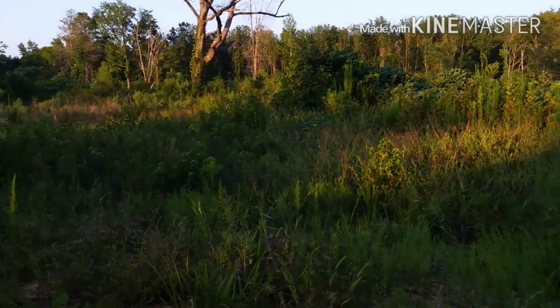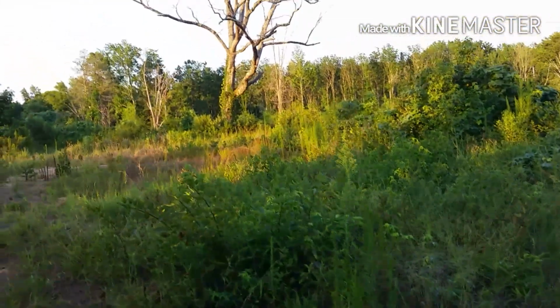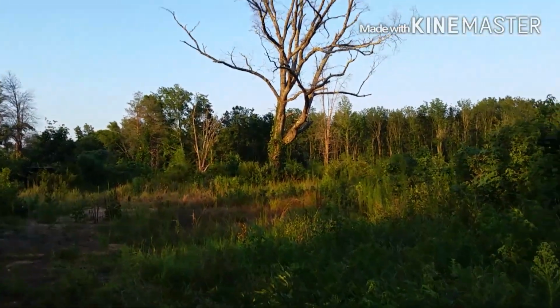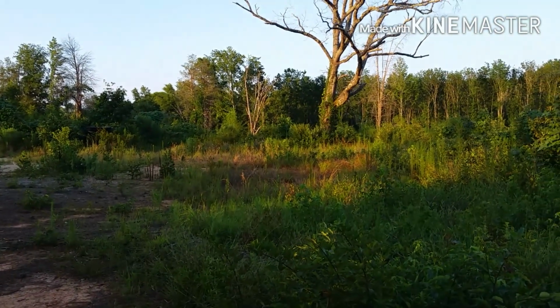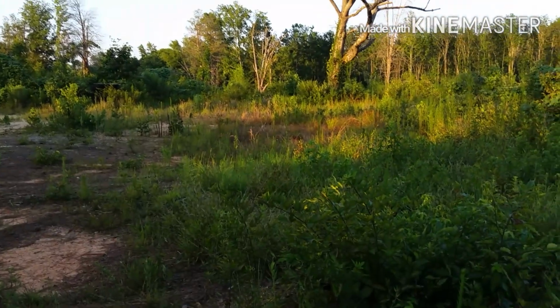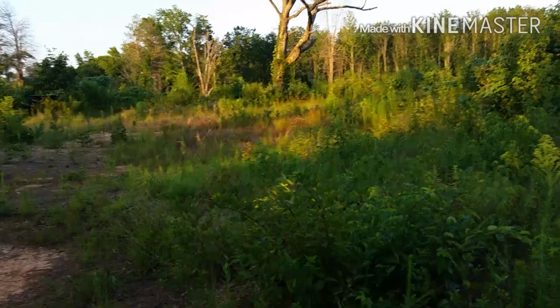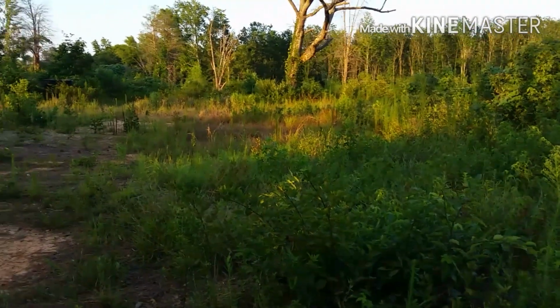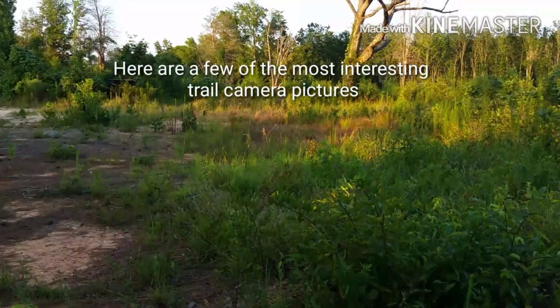We're actually going to build a house here in a couple years, so this is going to be our new homestead. We're going to build it right here where this tree is. You can see that tree's died, but we've got to take it down, and we're going to build a house right there. So alright, I'm going to get back to the home and we'll check this chip out, see what we got on it, and I'll try to put some of the pictures on here with it.